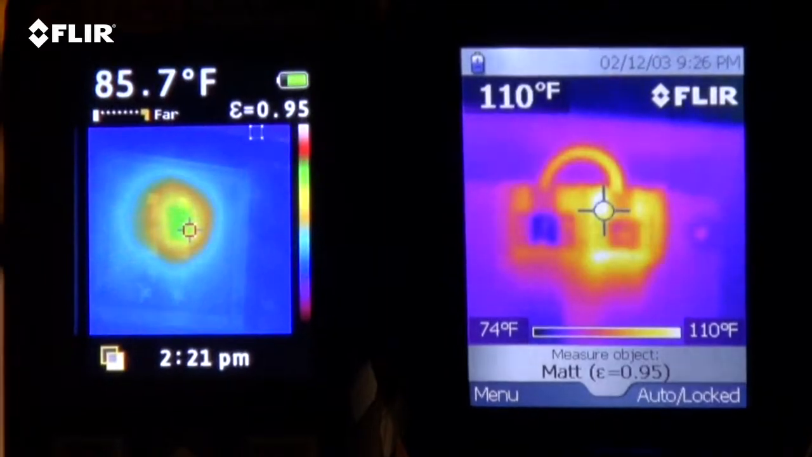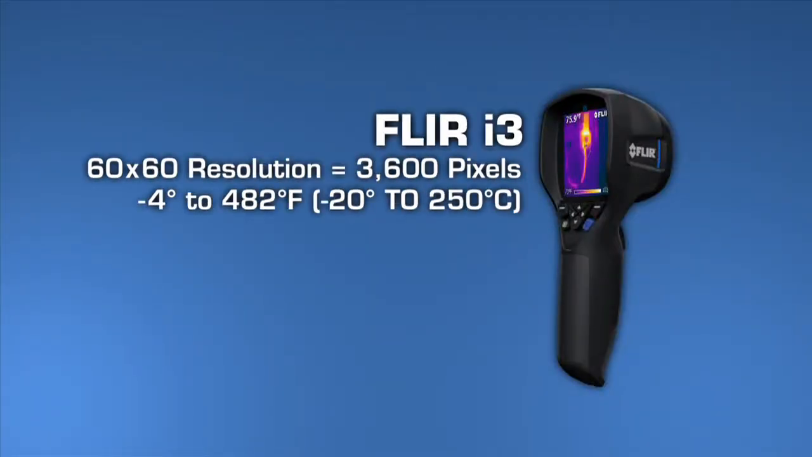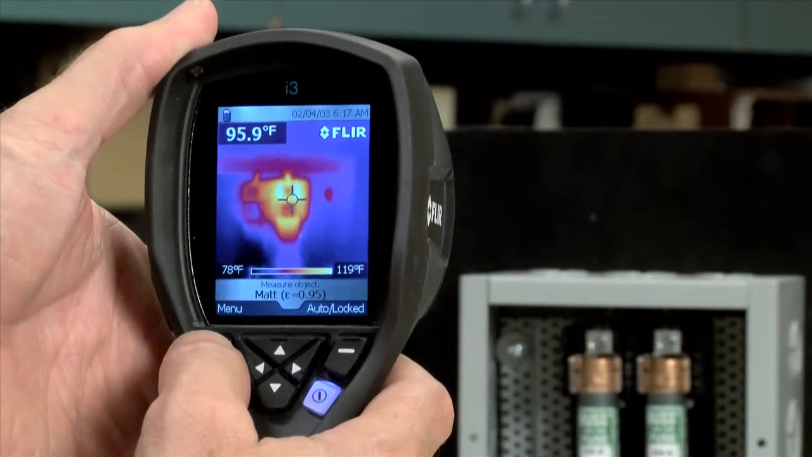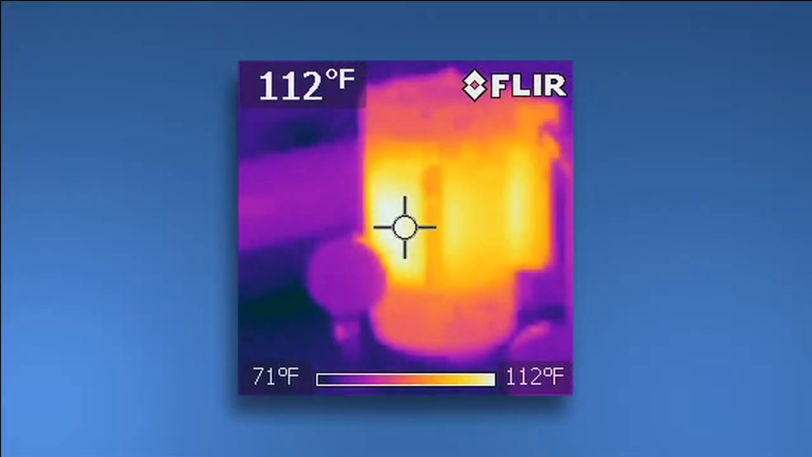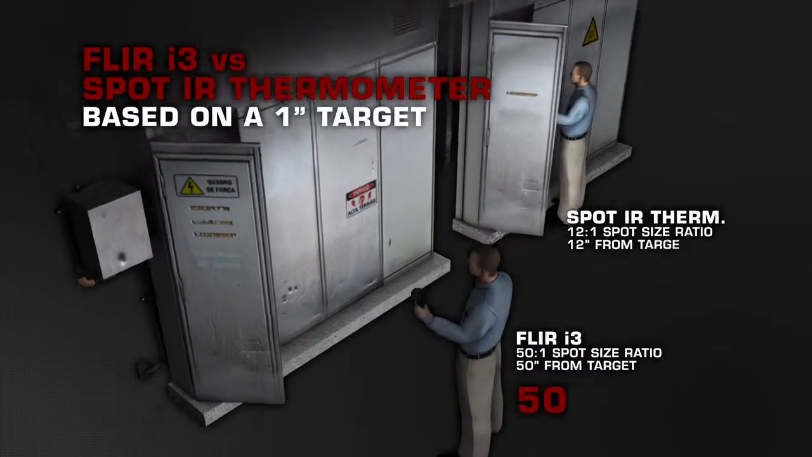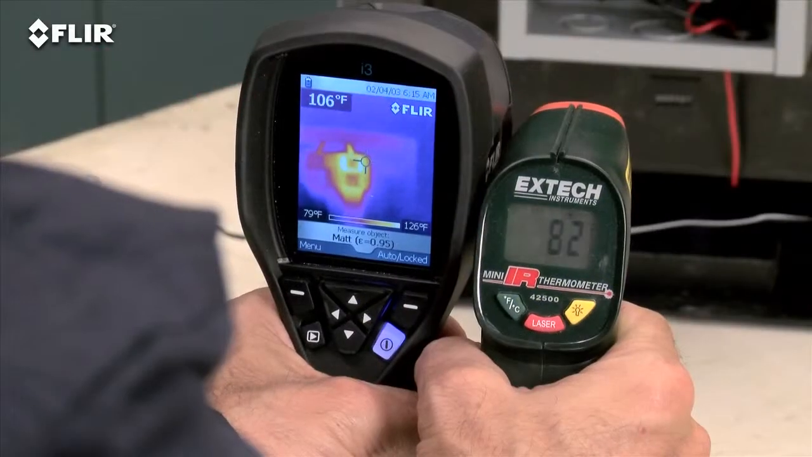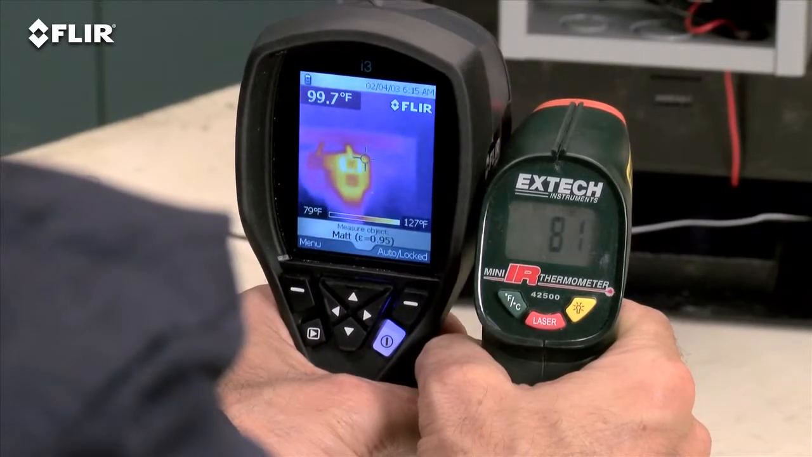See the difference? The i3's 60 by 60 thermal detector provides 3,600 measurement pixels in each image, and it produces a recognizable thermal picture of the scene on the 2.8-inch LCD. You can see it shows you where the hotspot is right away. It also gives you a 50:1 spot size ratio, so you can scan 1-inch targets 50 inches away and get an accurate temperature. Compare that to a single spot IR thermometer with only one average reading at a time and no image at all to show you where to measure.